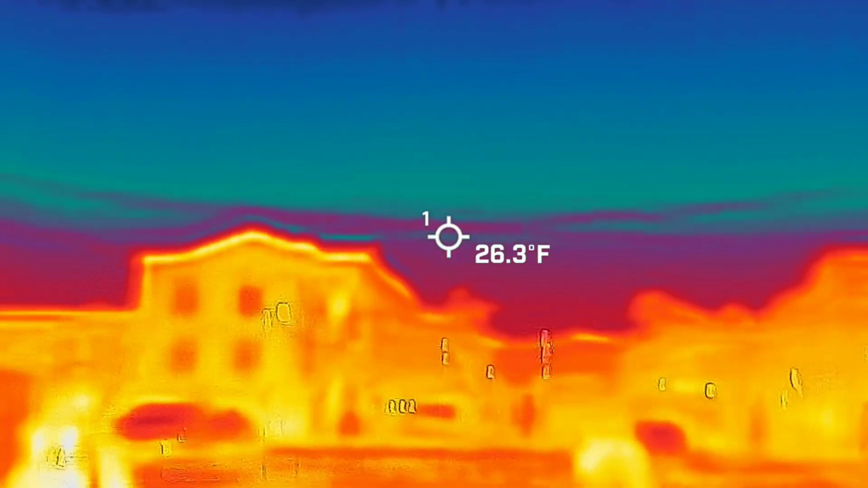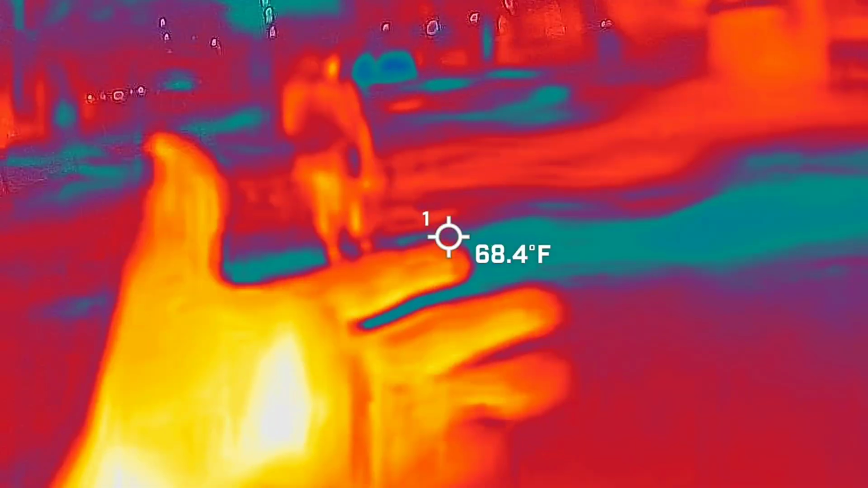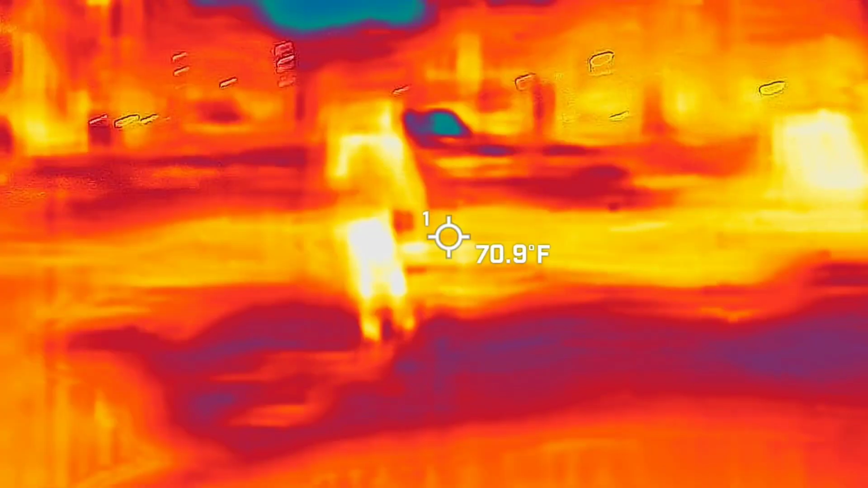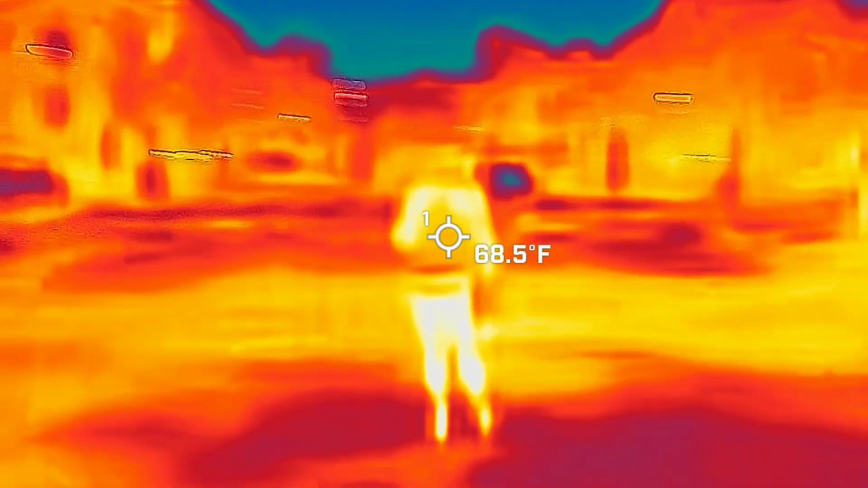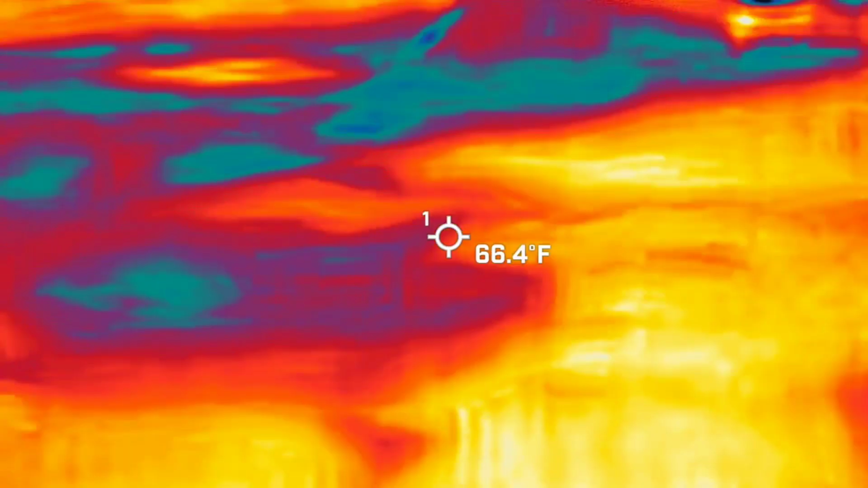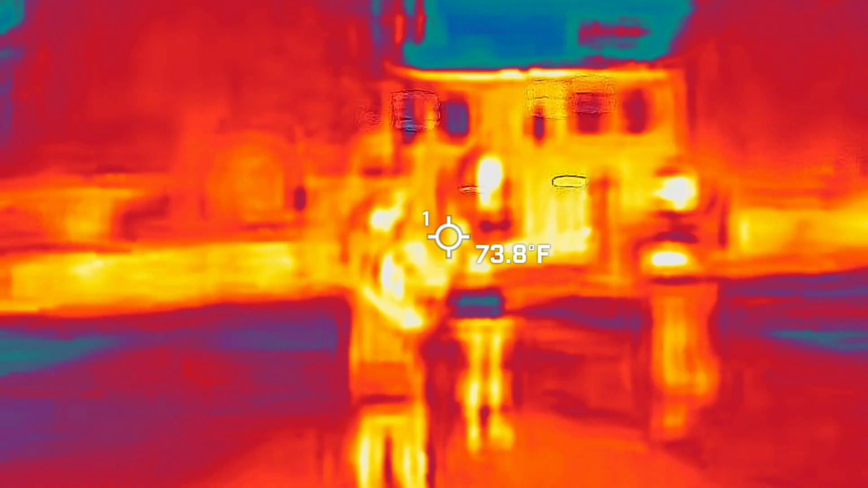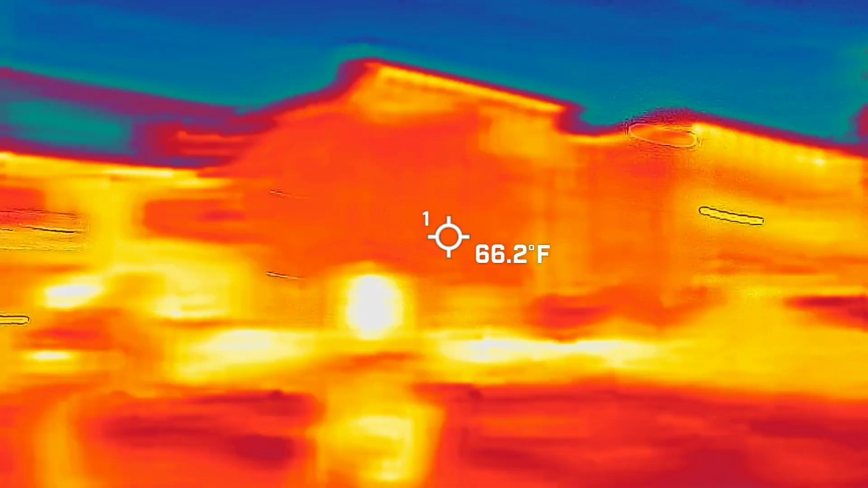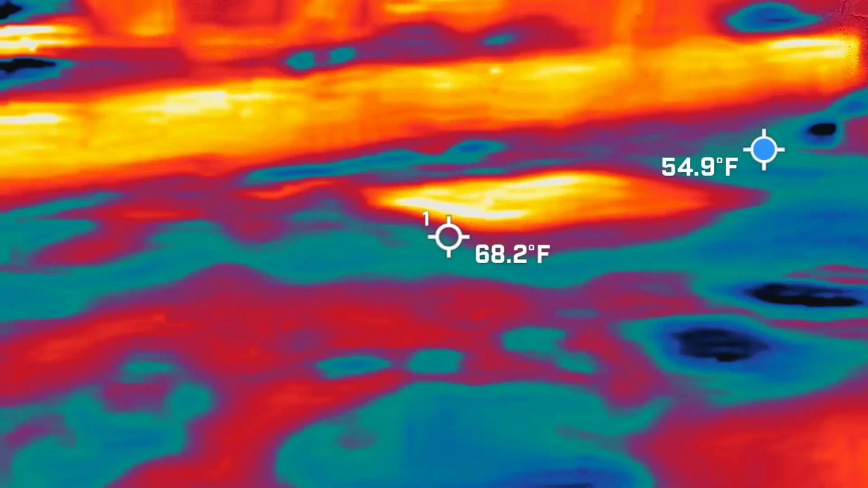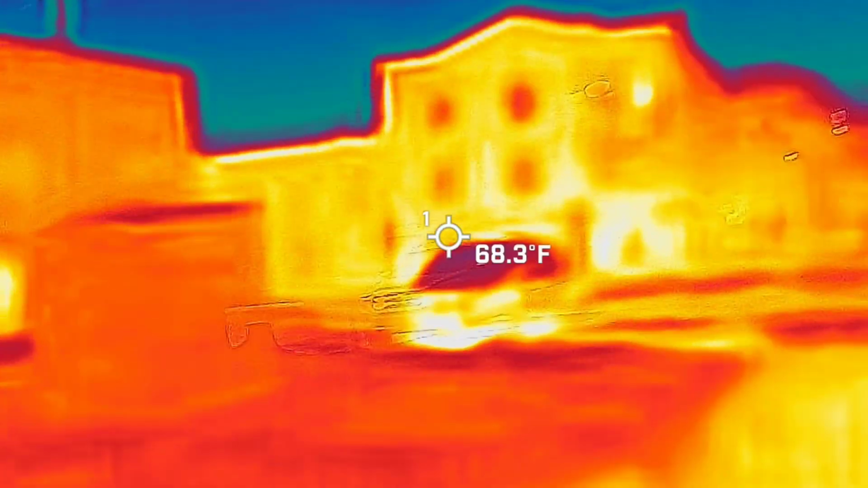Is that an apparition? Oh, it's my hand. It's a ghost!